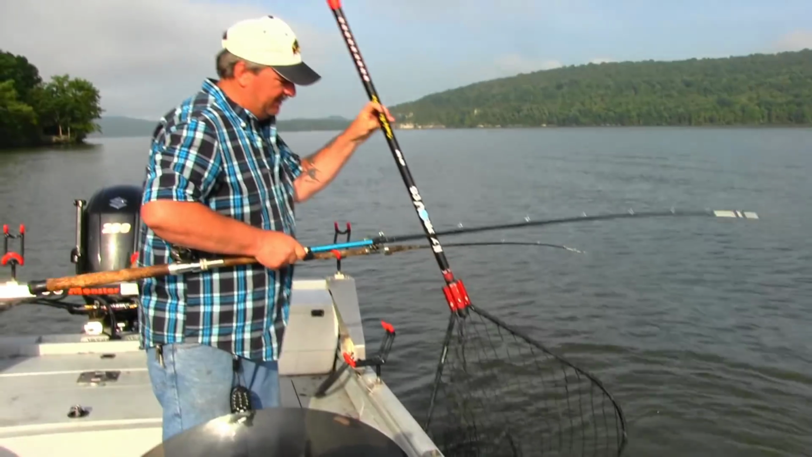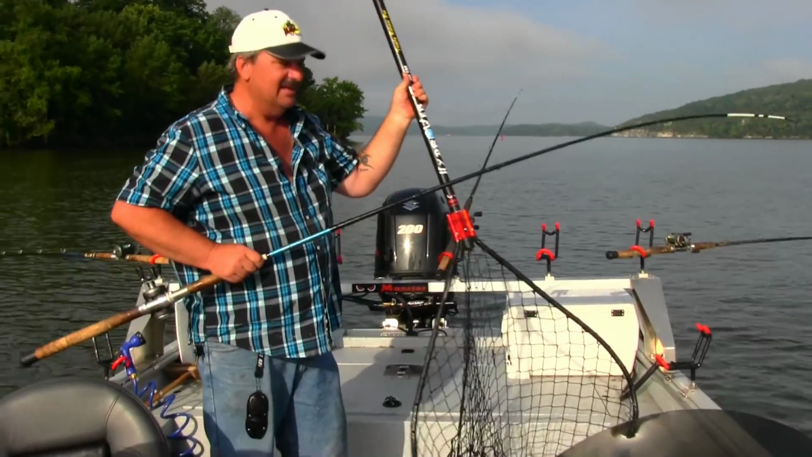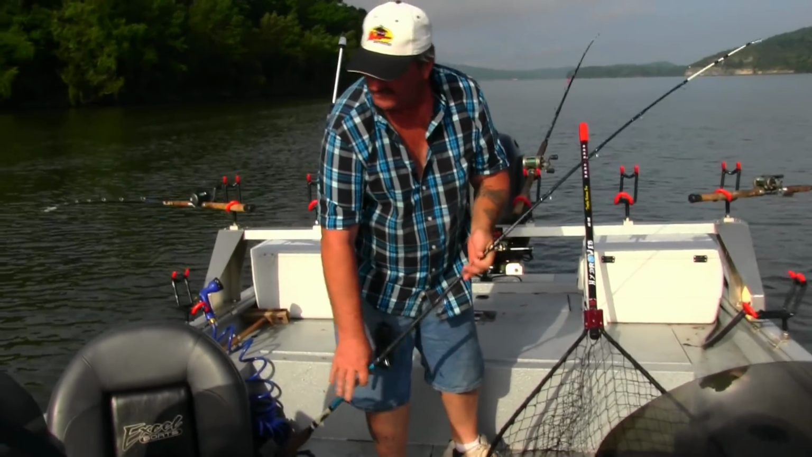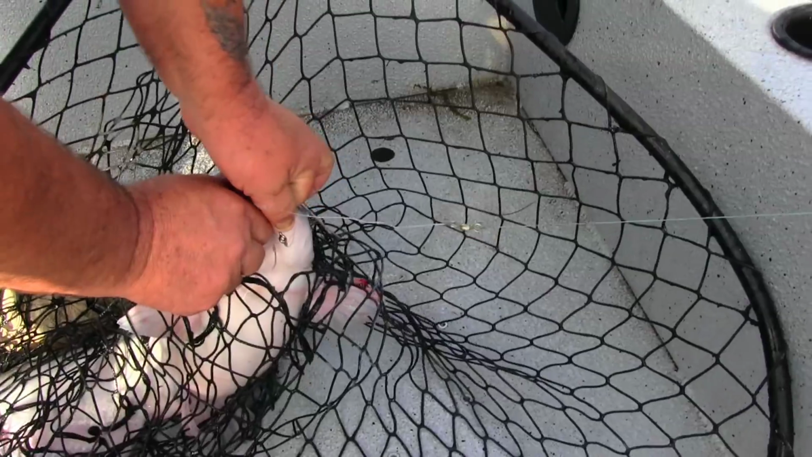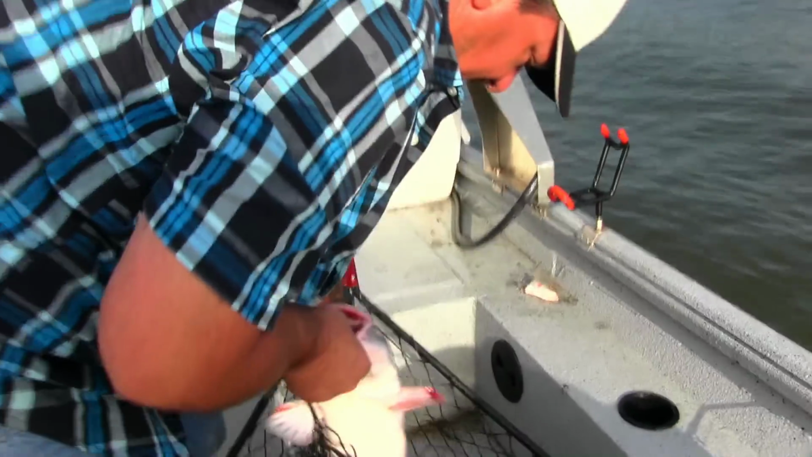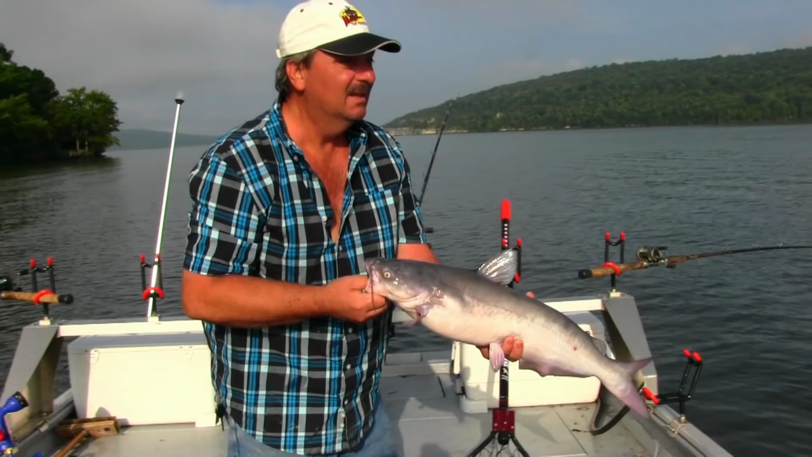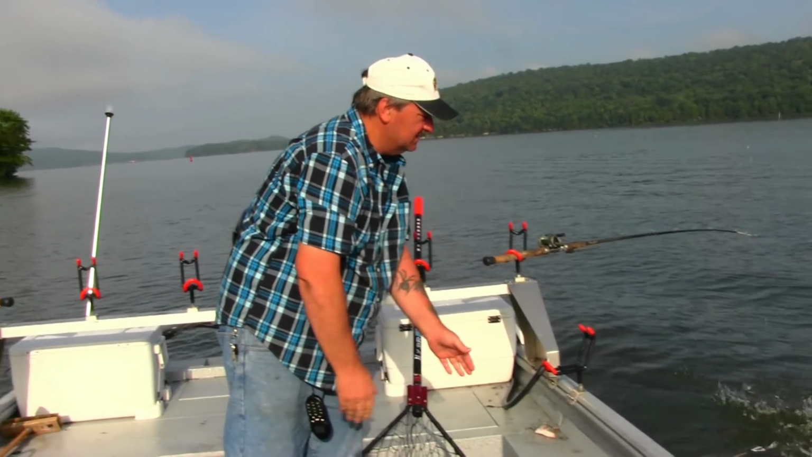I would normally lip a fish that small, but that hook, he's got that hook buried in the bottom of that lip where I normally want to grab. It's action, but not what I want. See you, buddy.